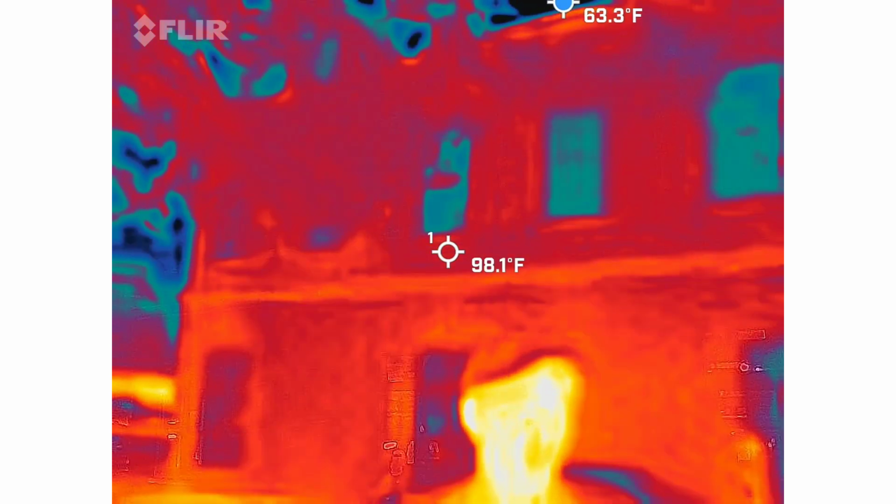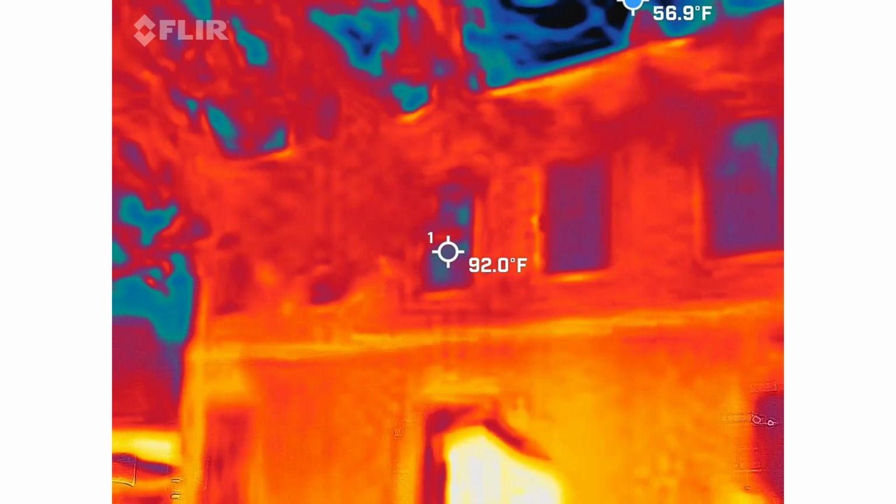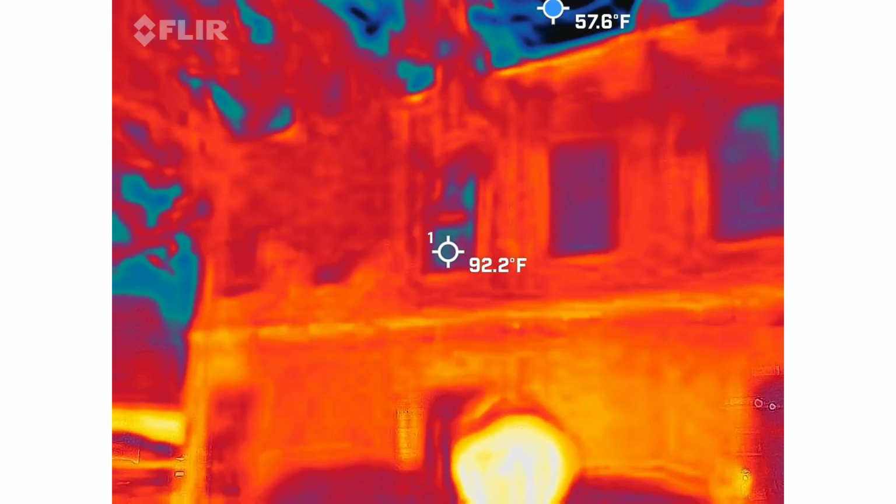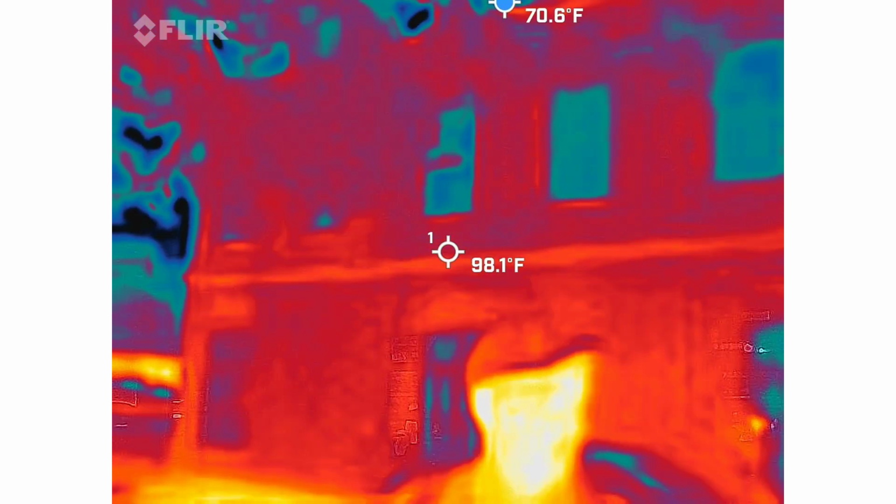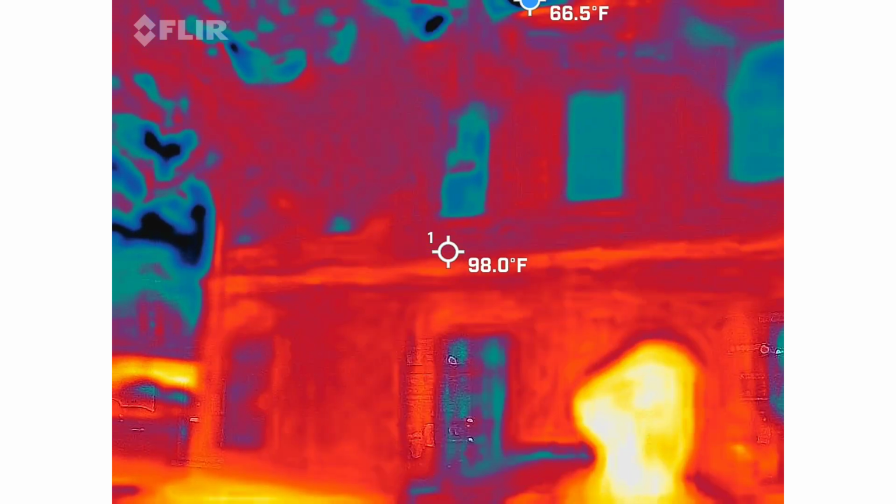Granted, it's very humid out tonight, so we'll blame that first, but at the same time, I need to know so we can get that person to safety. Now, everybody got a little bit of a worried look on their face for a moment, so I'm going to change the subject. Same building, real quick, before we leave this space.